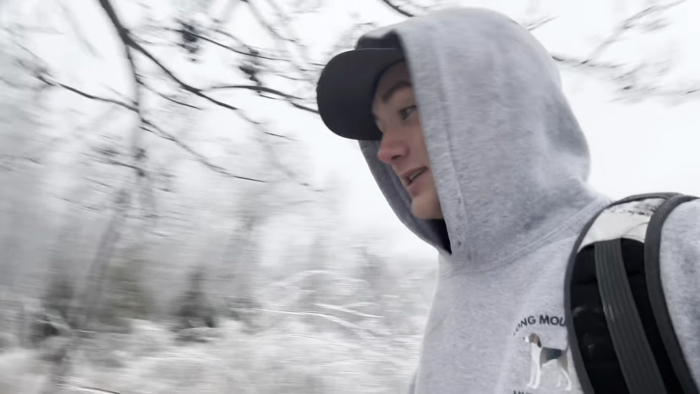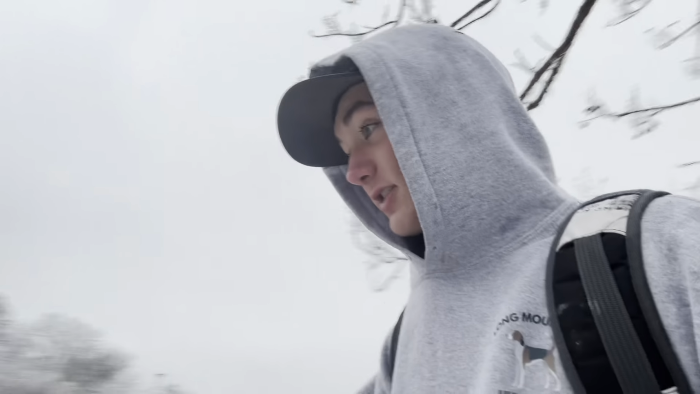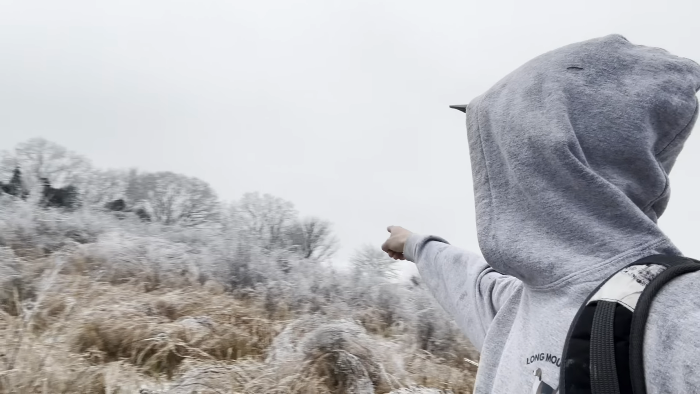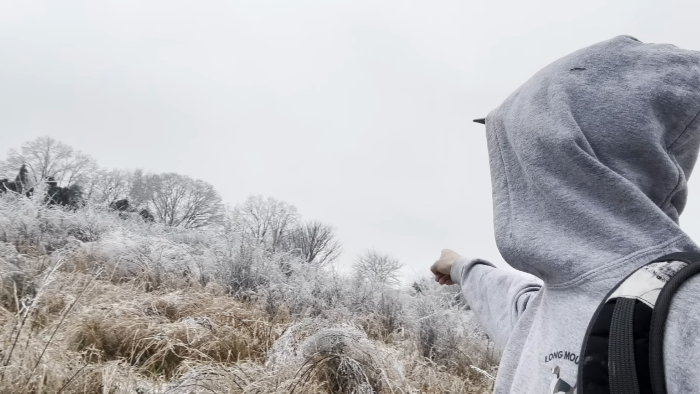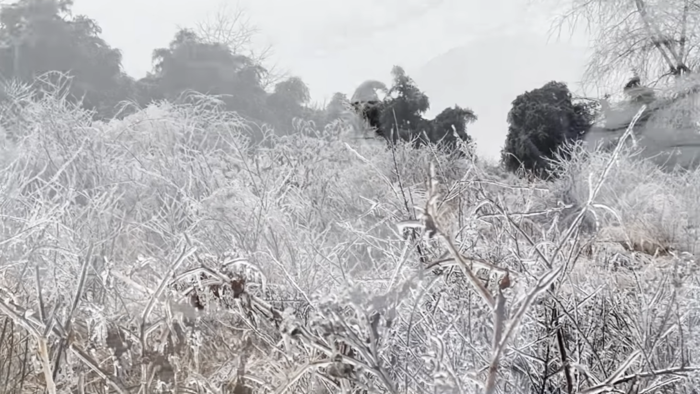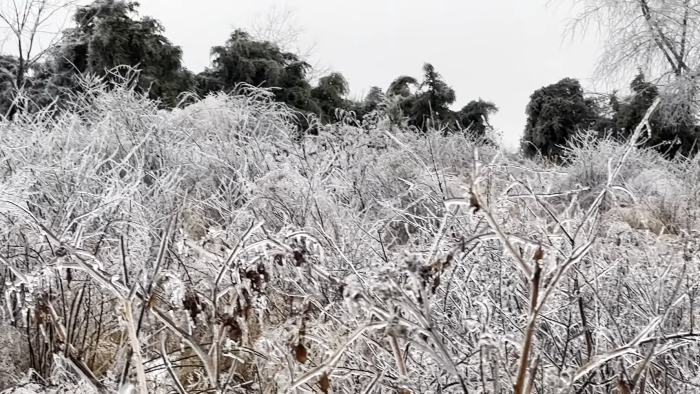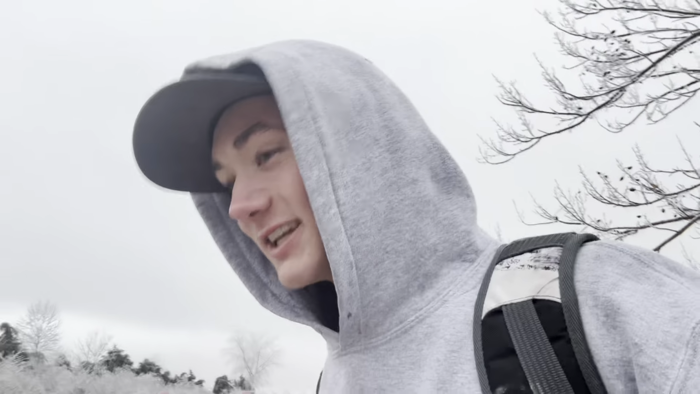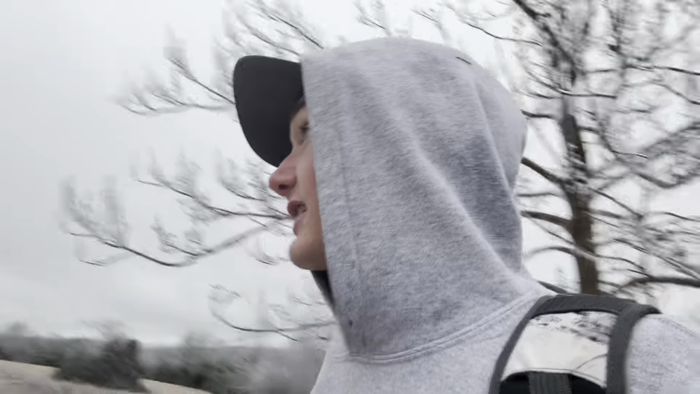Under my tree that I hunt right here, there's deer tracks. There's deer tracks all around it. I mean, this is a bedding area, yes, I know, but oh, look at it. Alright, y'all, what did I just sit here and say? There's deer tracks everywhere.